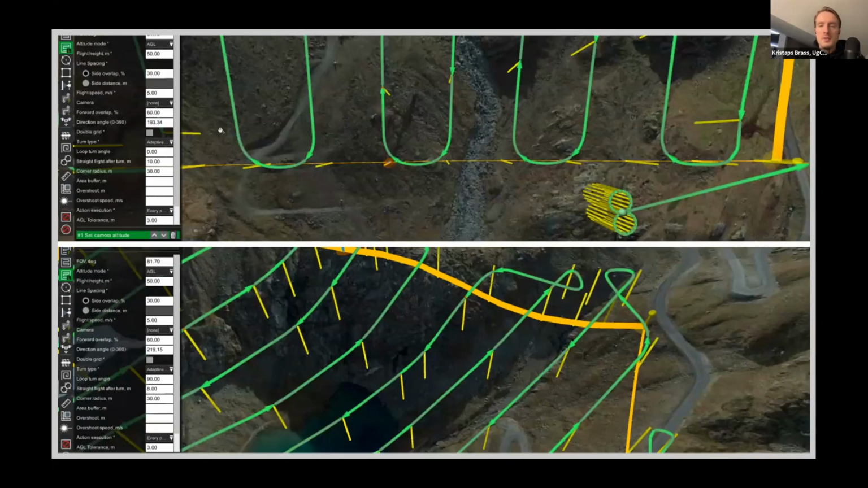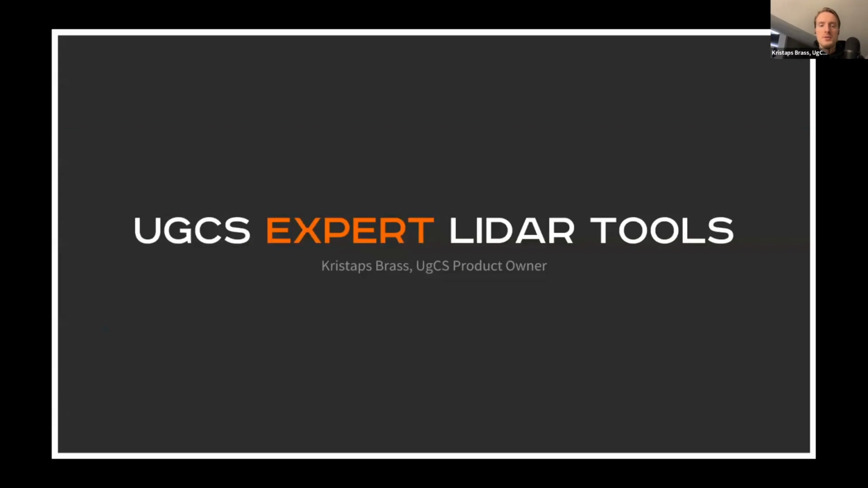And here as well, in the screenshots, you can see a couple of other things. In the screenshot above, you can see the adjustable corner turn radius, as well as the IMU calibration pattern. And in the screenshot below, you can also see the loop turns. But I think it will make more sense when I show you the software itself. So maybe let's jump over to that.